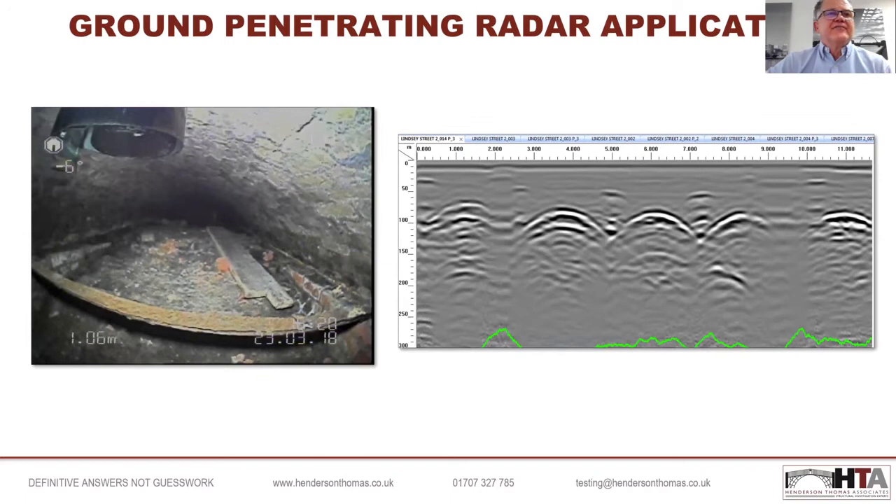And here we have, on the left-hand side, a photograph of a jack arch, which has been formed with metal beams, and the scan on the right-hand side shows the metal beams clearly as these parabolic targets. What was quite interesting here is the client thought that these beams actually ran the other way, so we found that they were completely running a different way, which had quite an effect on their design of the structure going above this.